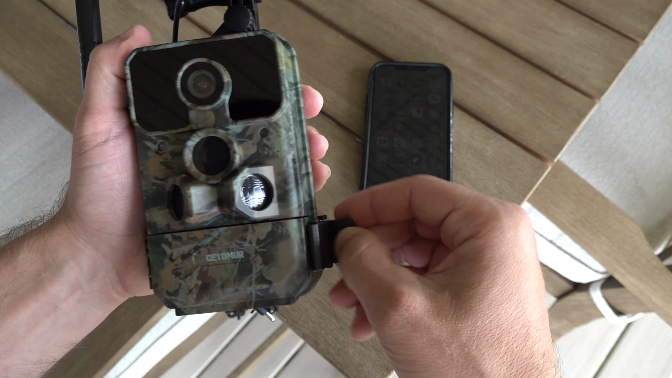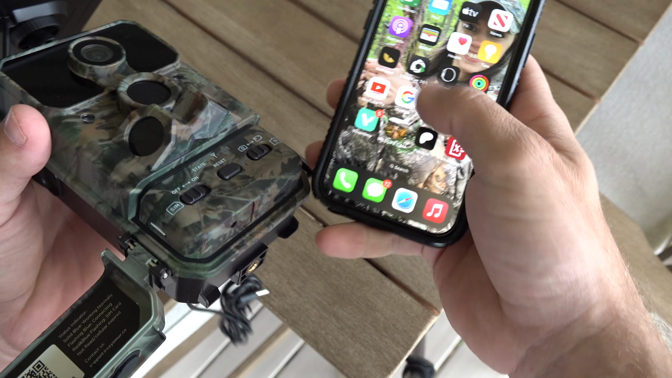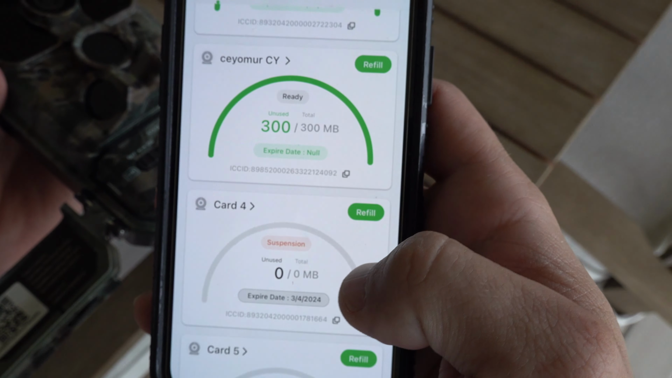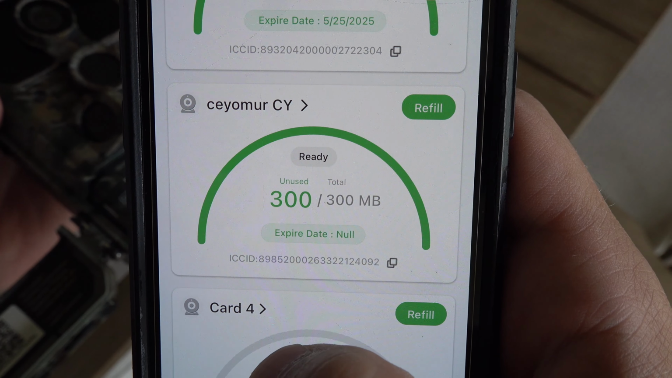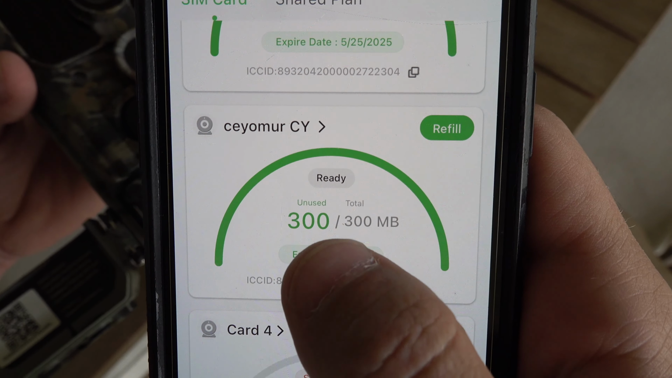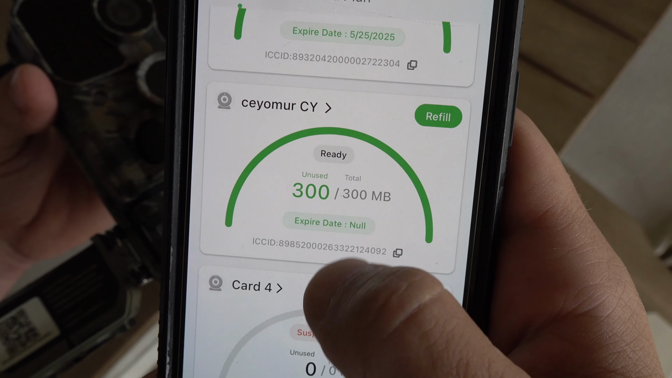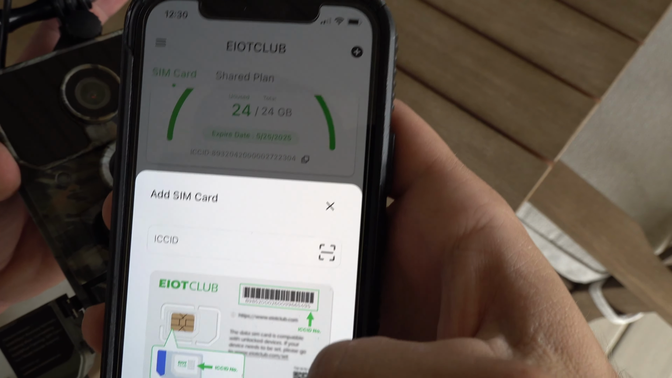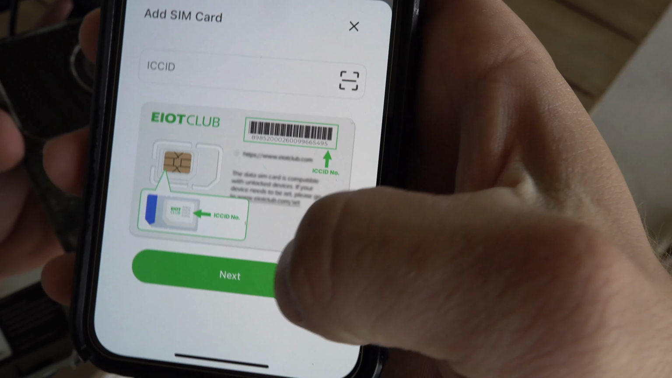So what we're going to do next is open this camera up, and I've already added the Yacht Club data card that came with it. You go to the Yacht Club app, and when you open it up, you can see I named it Ceyomur CY, and it comes with 300 megabytes of data ready to use right out of the box. And when that runs out, all you have to do is press refill and get whatever data plan you want. It's super easy through the Yacht Club app. And when you add the data, all you do is hit the plus button, and then you put in the ICCID number, or you can scan the barcode on the back of your data card and then hit next.